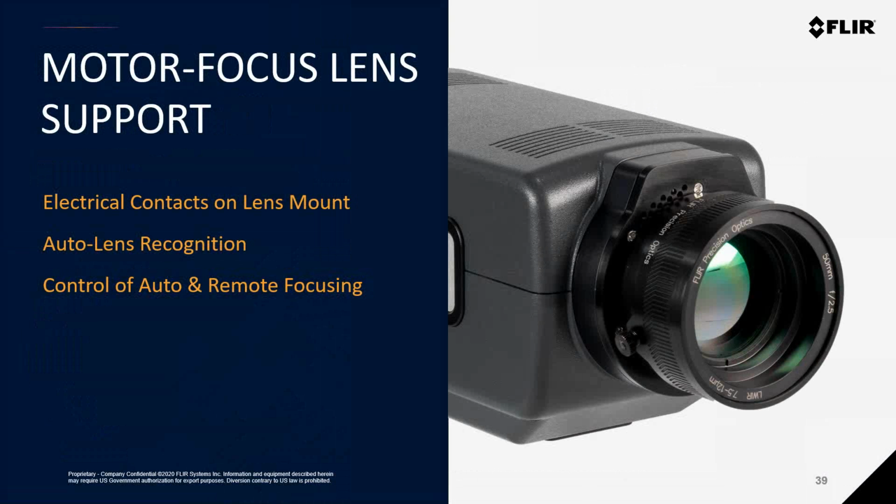For these cameras, like the 8580, the 6780 cameras also support the new motor focus lenses that were released with the 8580. The standard 4-tab lens mount that you find on the 6700 and 6750 cameras was simply replaced with the new lens mount that includes the electrical contacts required to control the new lens through the software.